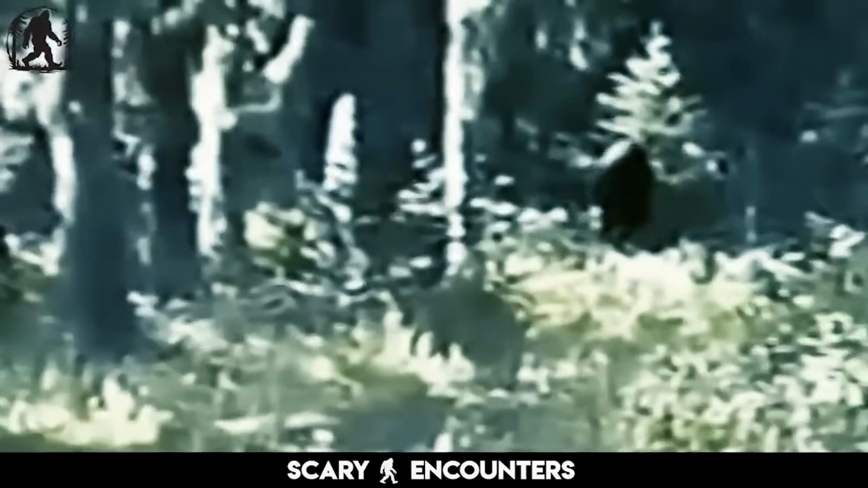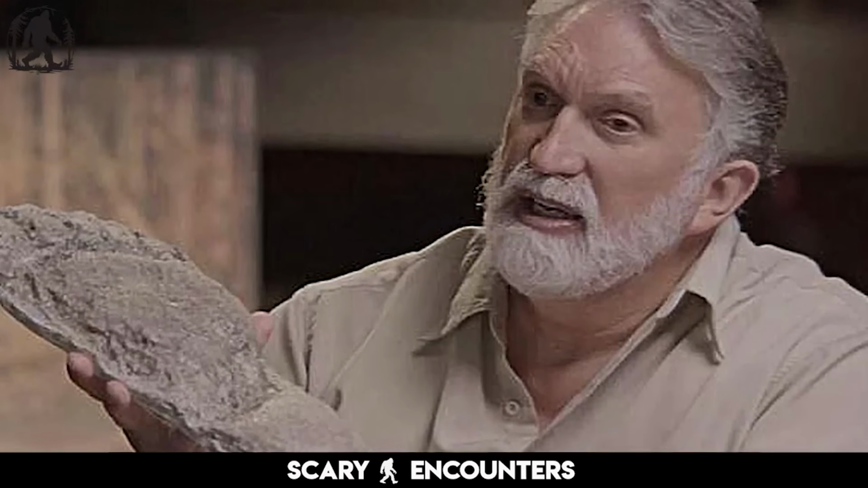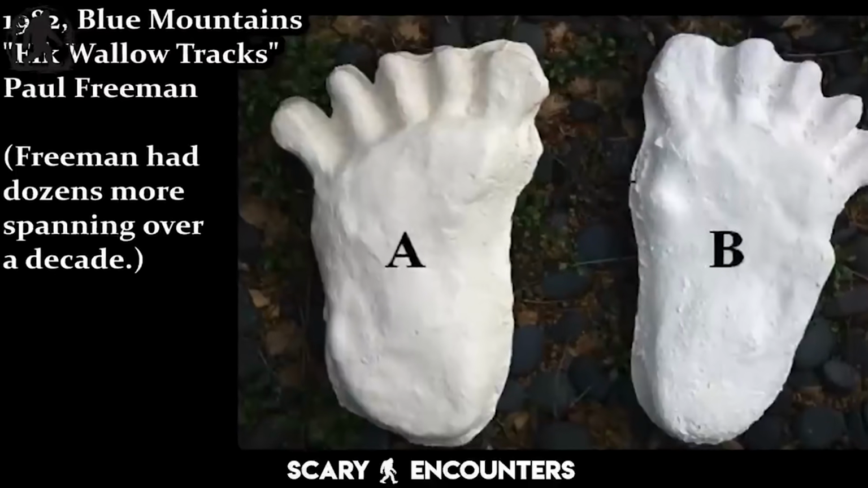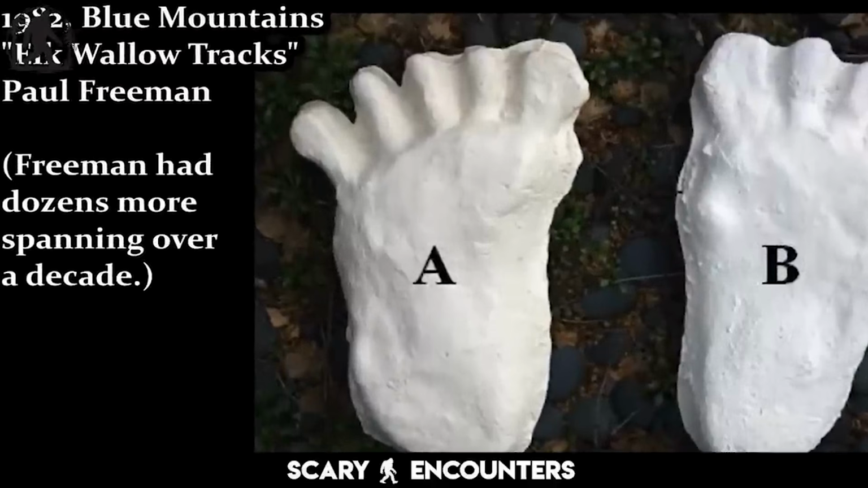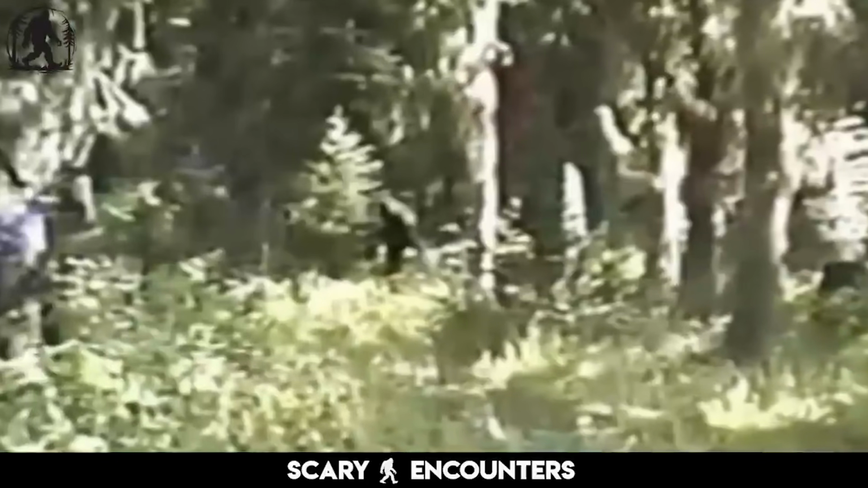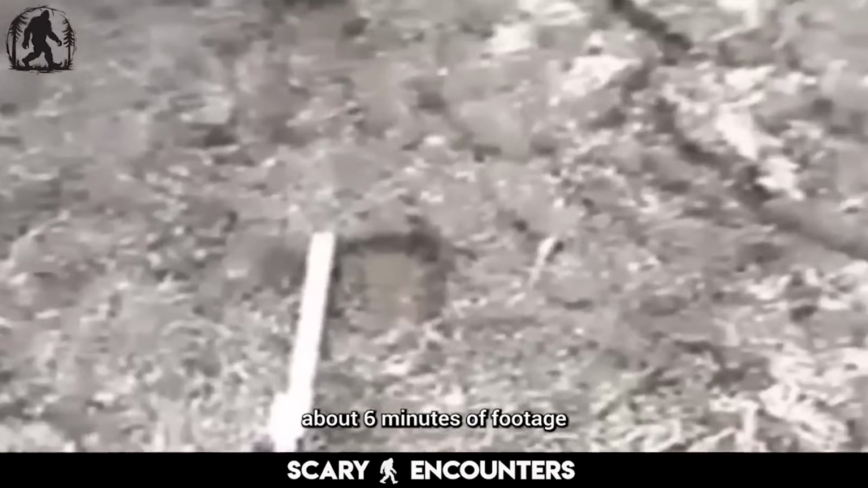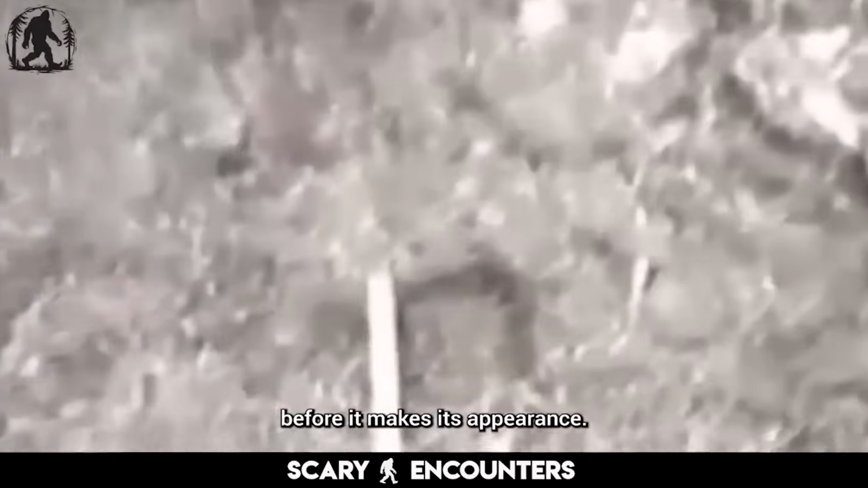Skepticism surrounded the footage, as it always did with sightings like this. Dr. Jeff Meldrum, an expert in primate locomotion, was one of the few professionals who took a serious look at the evidence. Initially, he didn't trust what he was seeing. It was too convenient, too well aligned with everything he had studied. There's about 6 minutes of footage before it makes its appearance.